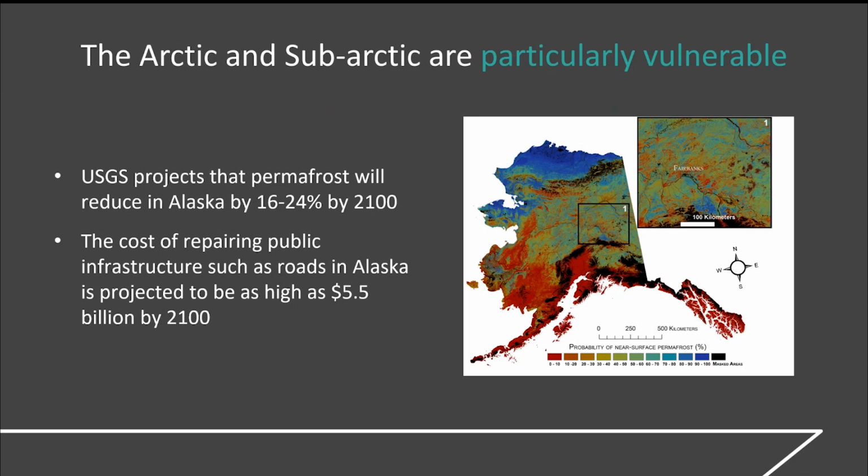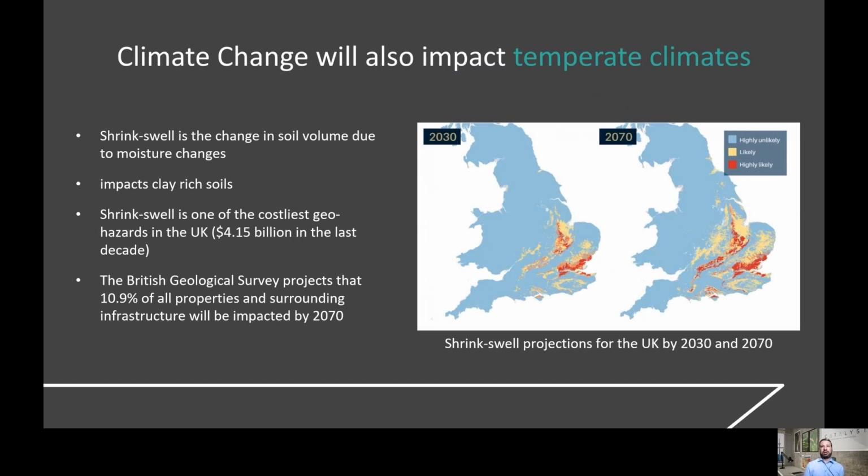Looking at the cost of repairing this, it's been projected that in Alaska alone, the cost could be as high as $5.5 billion by the end of this century to repair all of the infrastructure, such as roadways, that are impacted. Now, climate change is not just something that only the Arctic and subarctic need to worry about. More temperate climates also are impacted by climate change, and it is realized as subsidence.